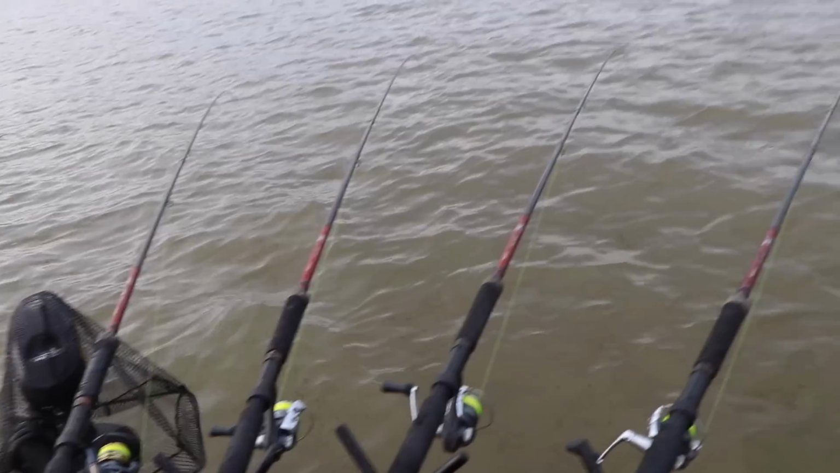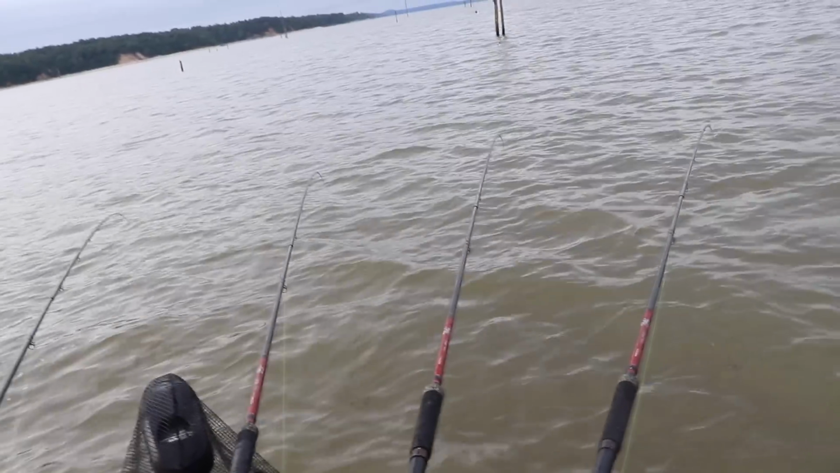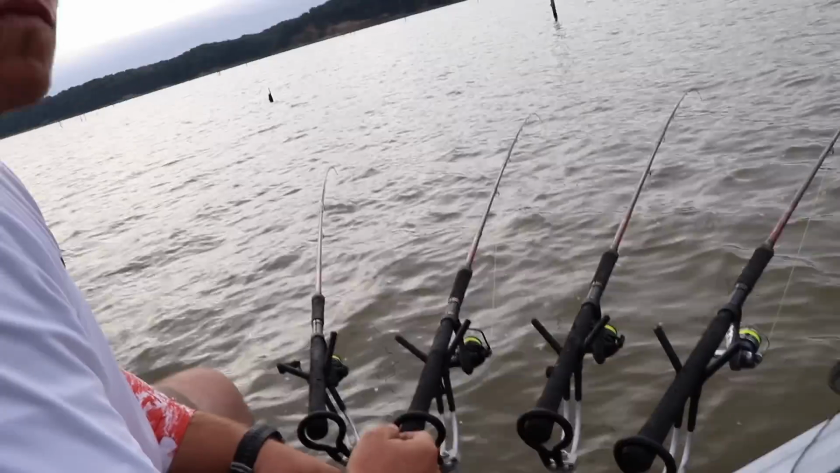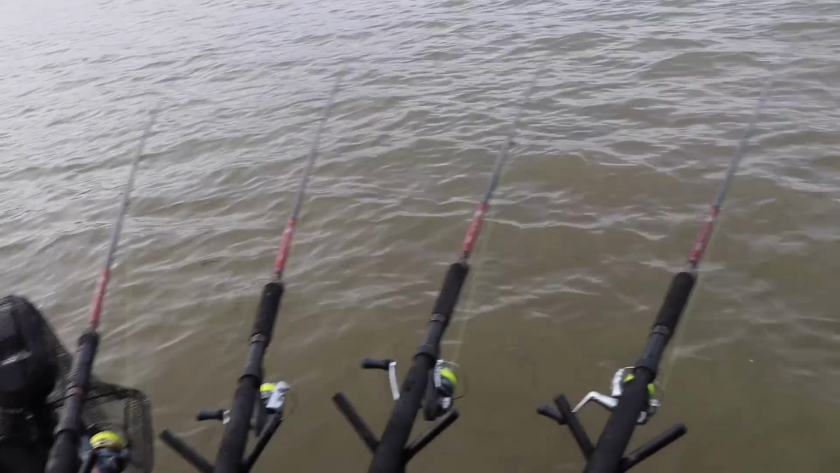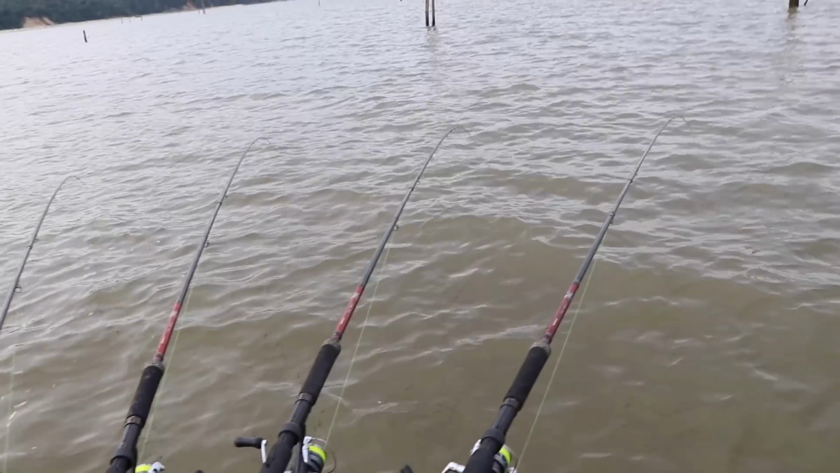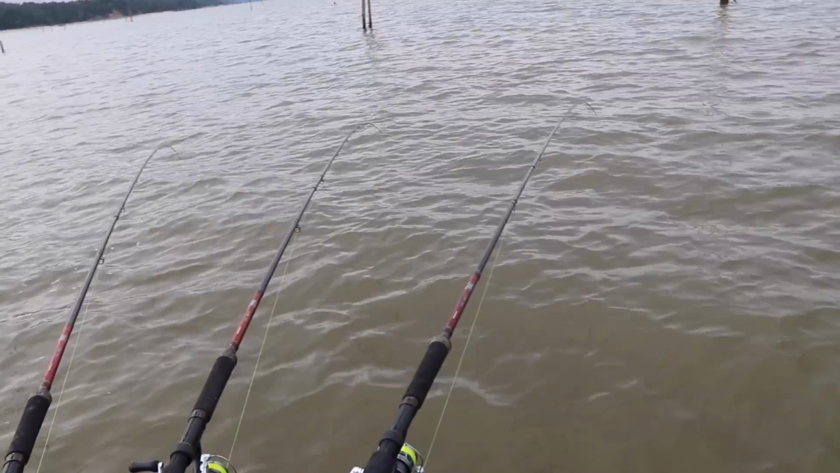So kind of a mess there. And this is what spider rigging is. It can be a mess. Like Matt said this morning, this takes a lot of patience, which we don't have as jig fishermen. We want to stick a jig down there, we want it to bite, and we want to flop him in the boat. But this takes a lot of patience.